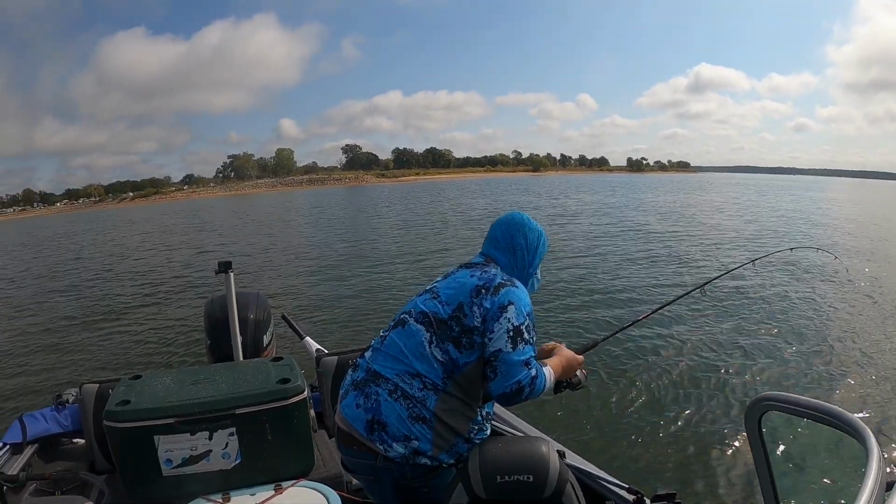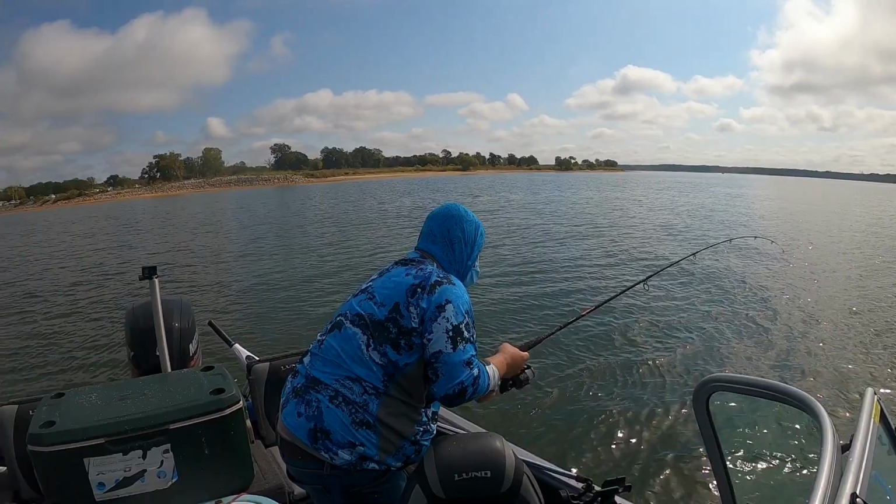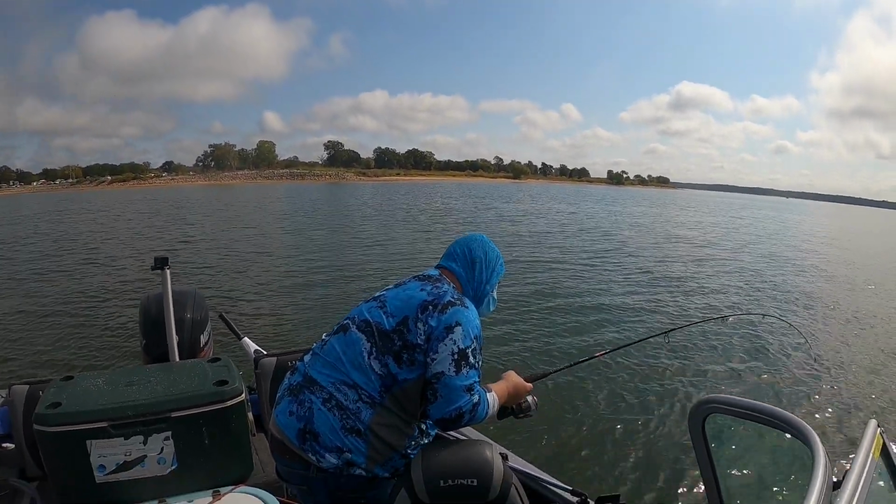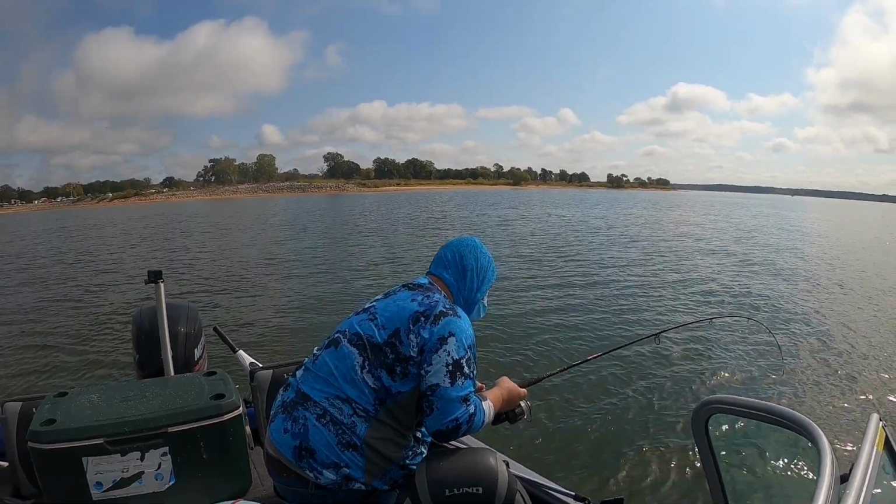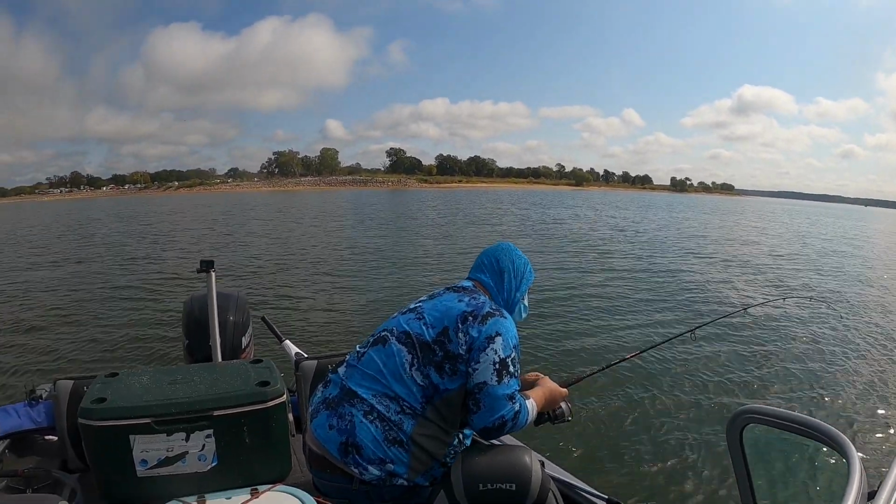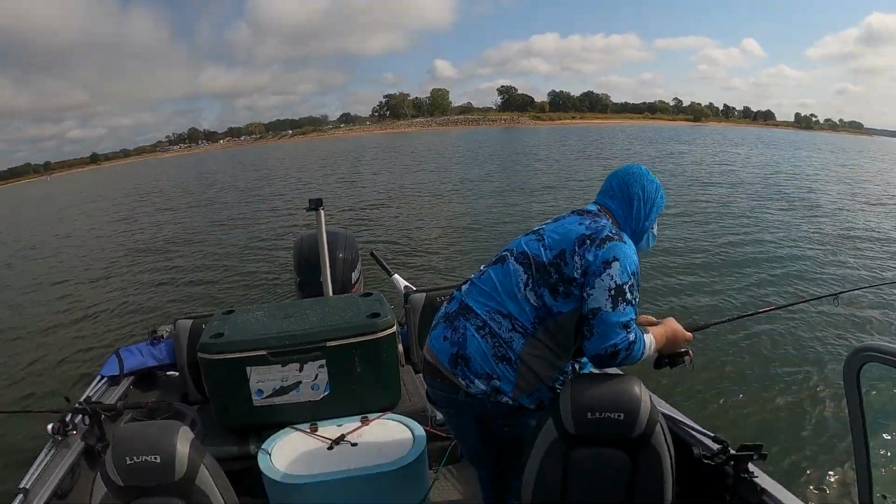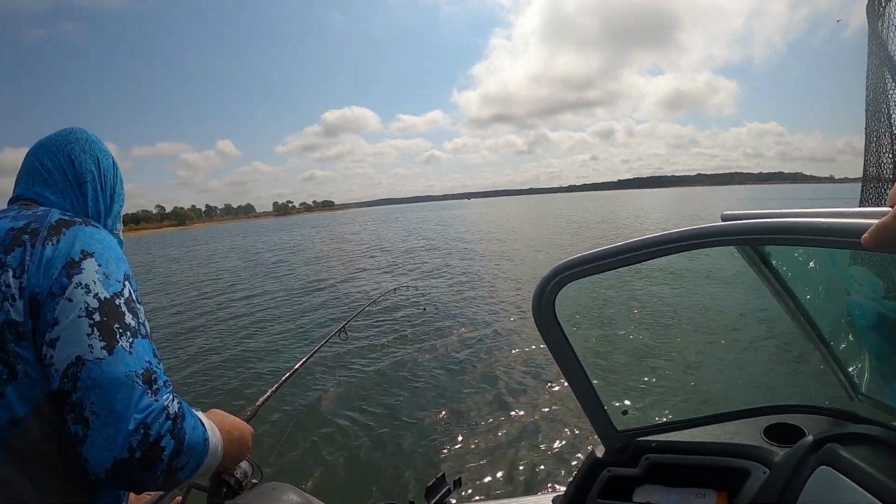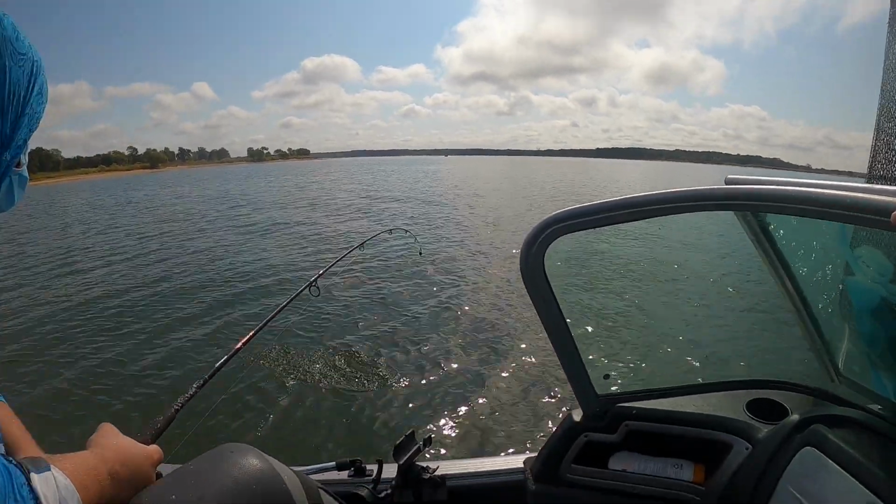Didn't see a lot of fish on the graph, but we decided to go ahead and fish. Ivan got out there just a little bit. I was telling him there's a lot of fish on that side of the boat, and sure enough, boom. Just let him run. He's running. So I just told Ivan, watch your rod, because there's a lot of fish on that side of the boat. And sure enough, boom, rod took off.